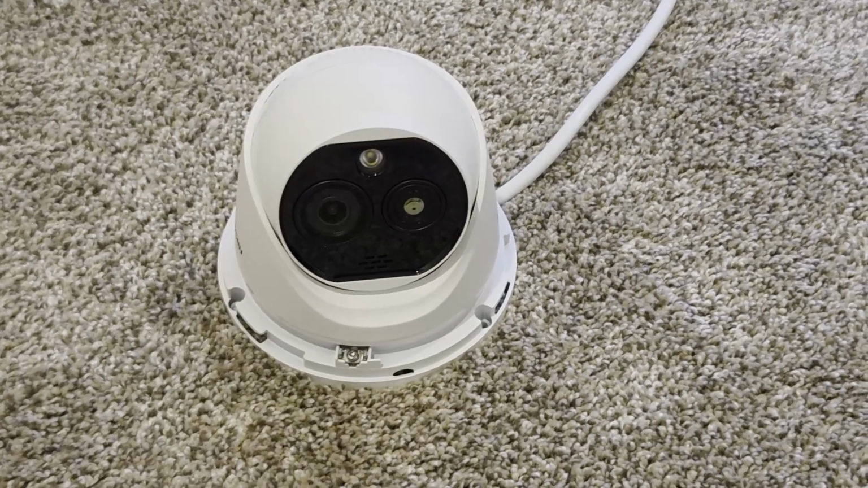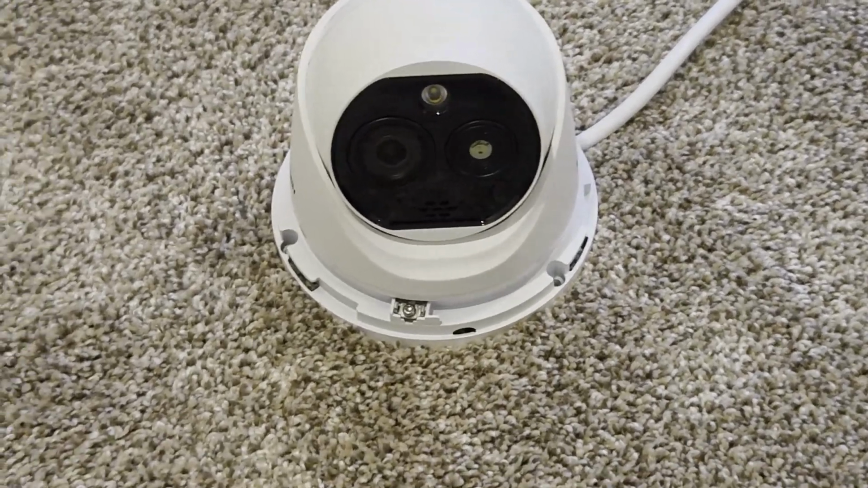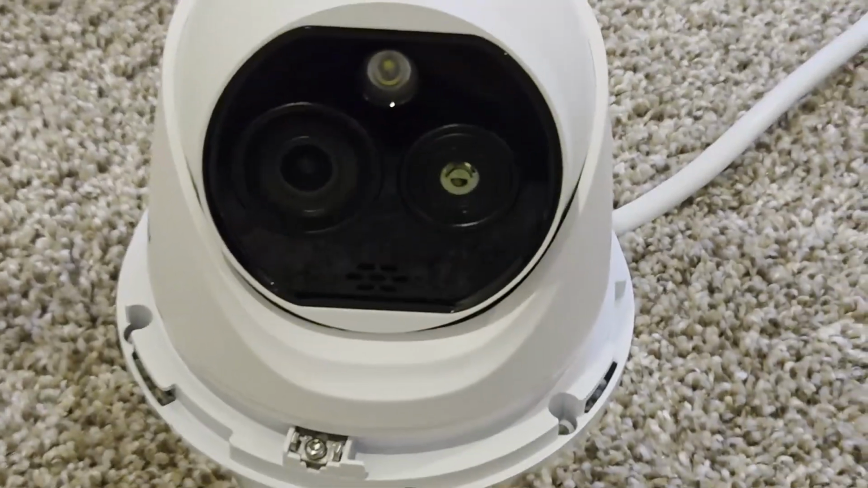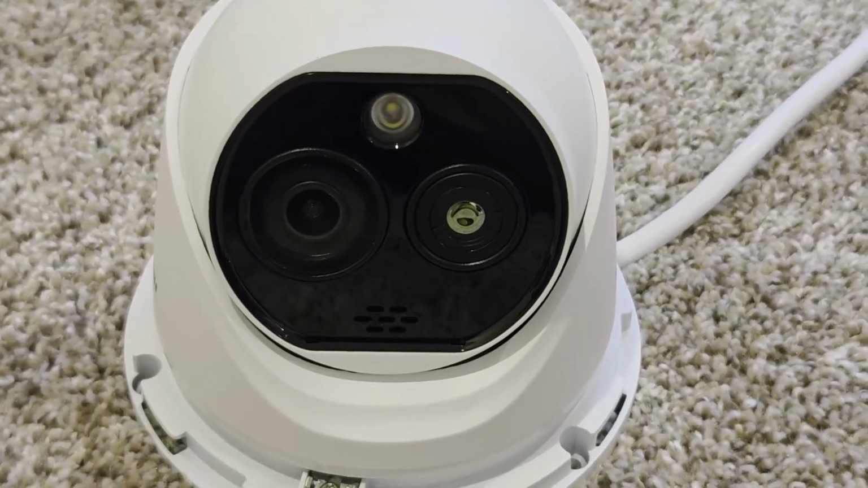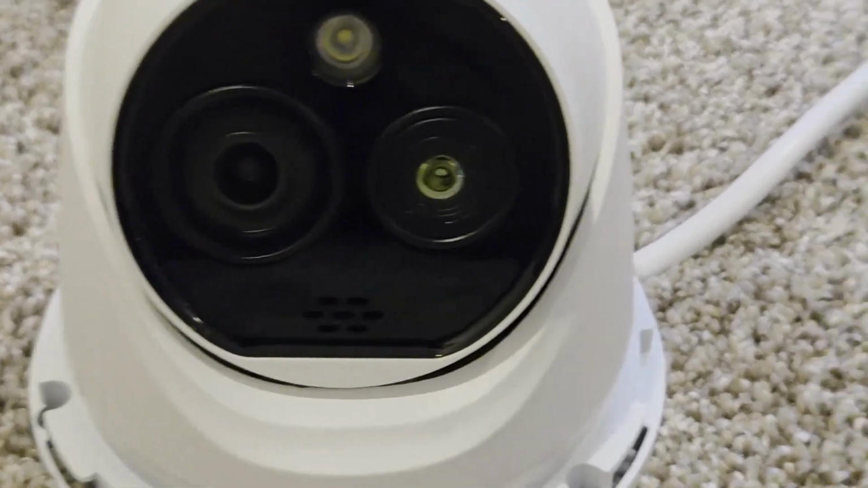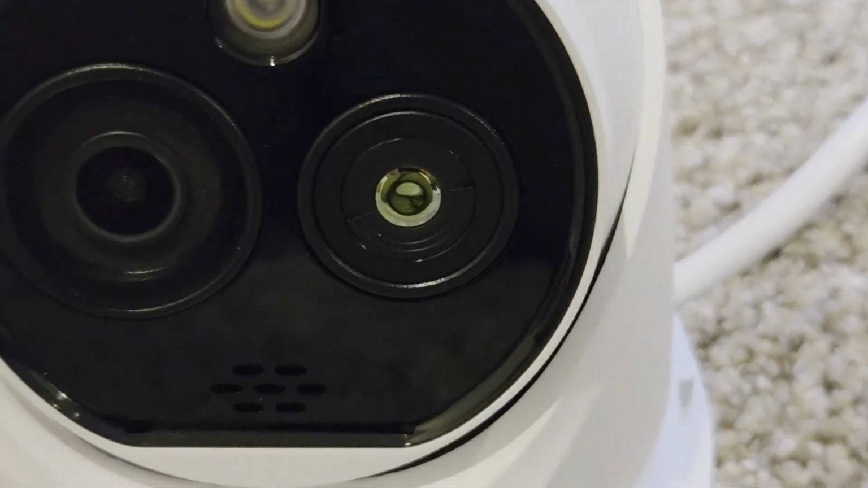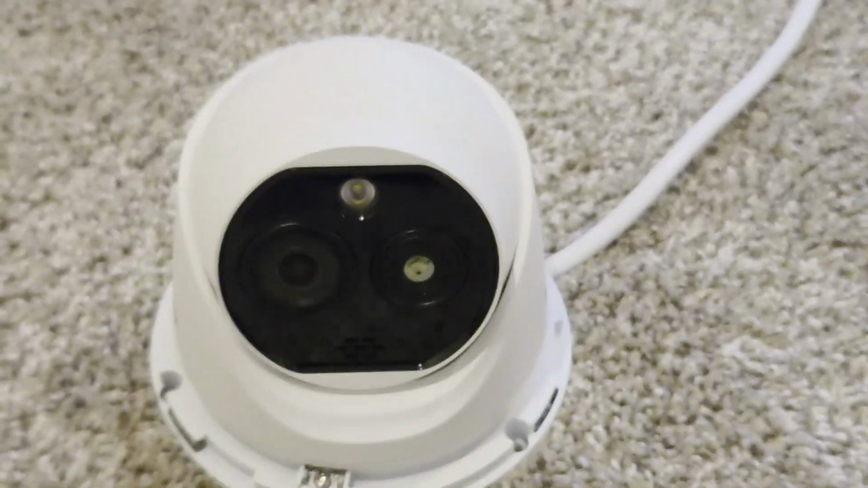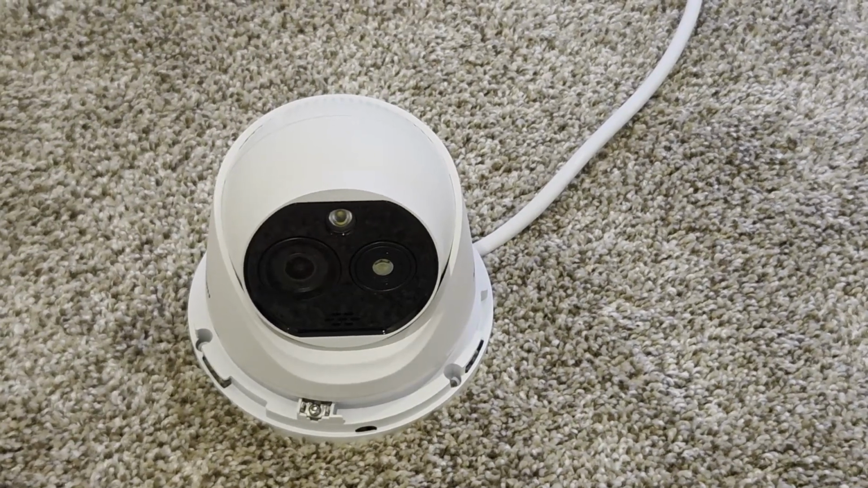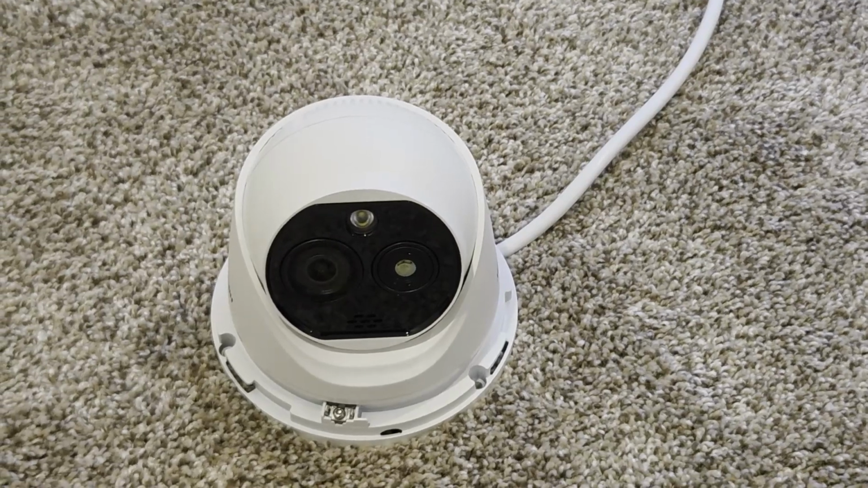This is our thermal camera. It's a Hikvision. It's an older model, but as you can see here, it's got two lenses on the front. The first lens on the left-hand side is the optical lens, and then the funky looking metal lens there, as I zoom on in, that is the thermal lens. So this camera, we're going to bring it into our system with ONVIF, and then we're going to use it specifically for the thermal portion.